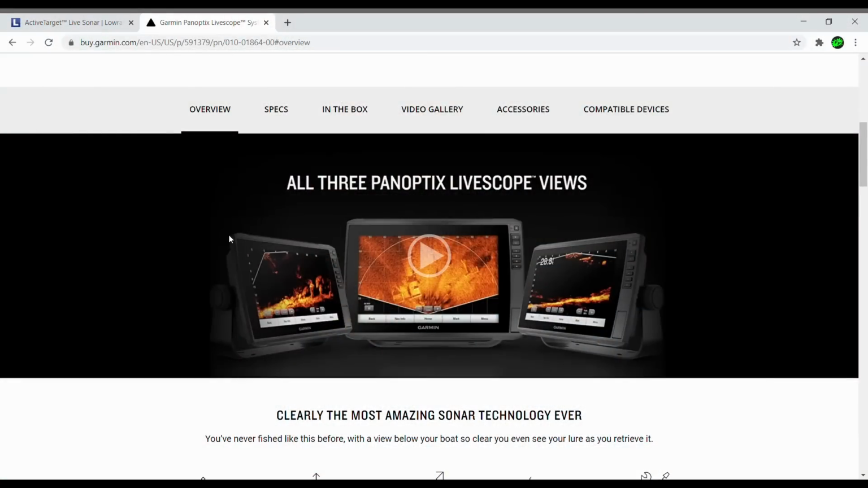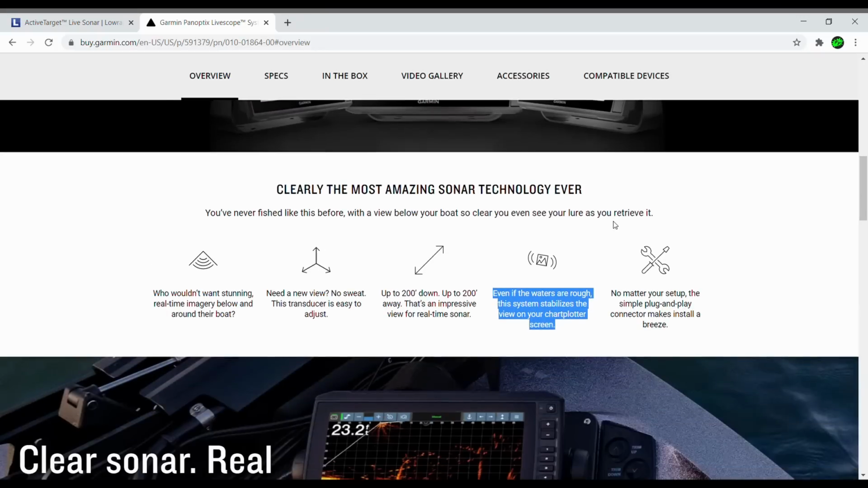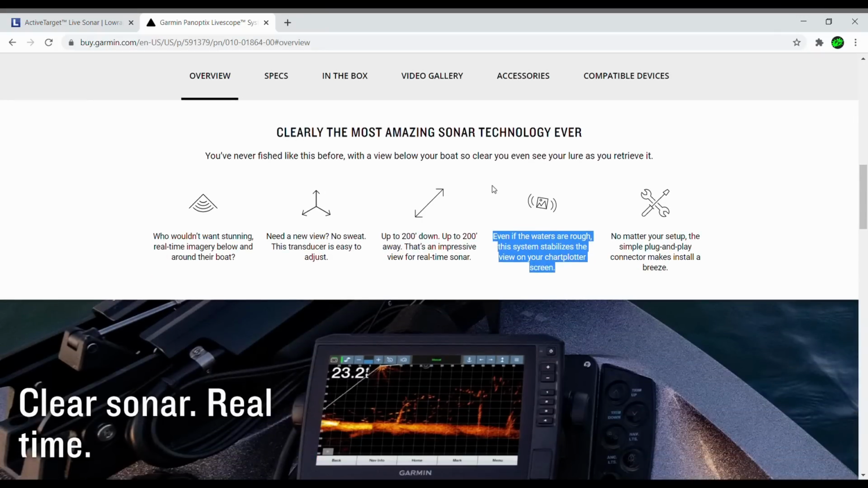But let's move on, keep going on the LiveScope. LiveScope here, yes, we get all 3 modes. We get the forward, we get the perspective, and we also get the down. Nothing too surprising there. We didn't get to see any type of ranges for active targeting, but by looking at what we saw, looks like it's going to be pretty comparable.